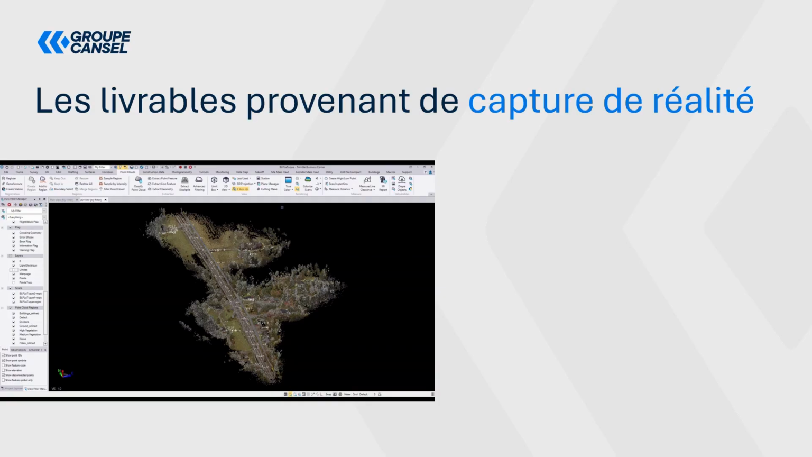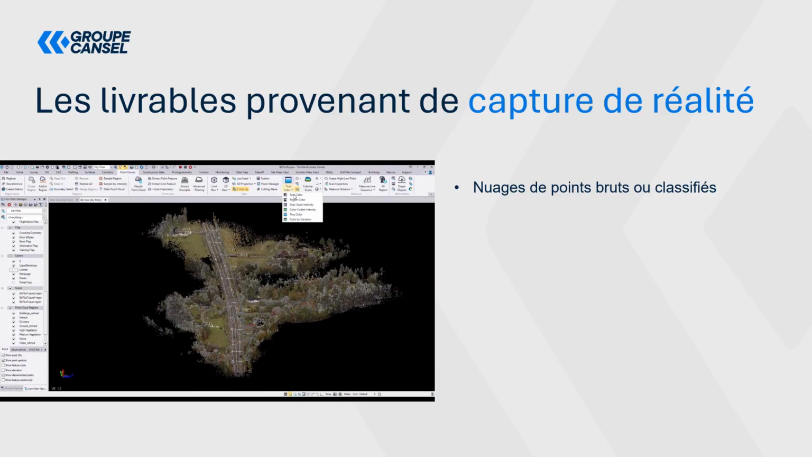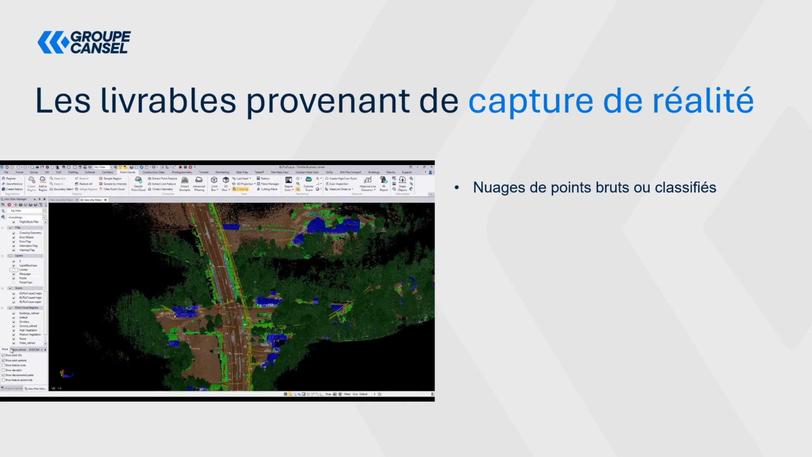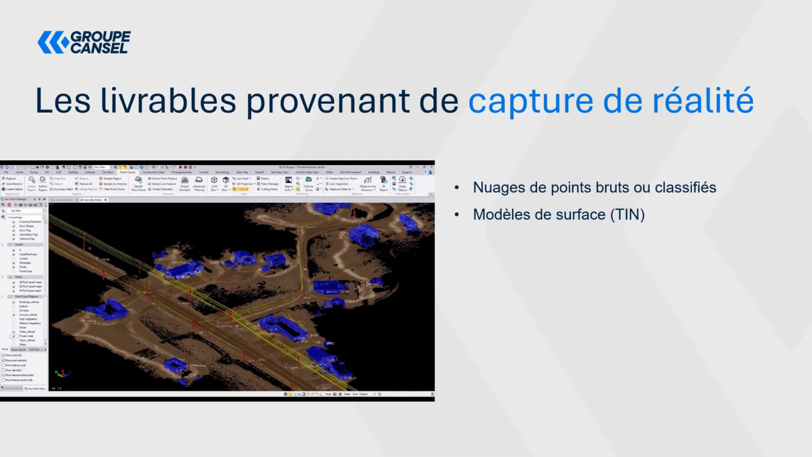For example, let's talk here about the different deliverables that can result from reality capture. Among these different deliverables, we'll have point clouds that are either raw or classified. What we're seeing here on the screen right now is point clouds with a color applied to them. When we apply classification, that's what you see on the screen at the moment. Each class will have its own color, and then afterwards, we'll be able to select which classes we want to display or not.